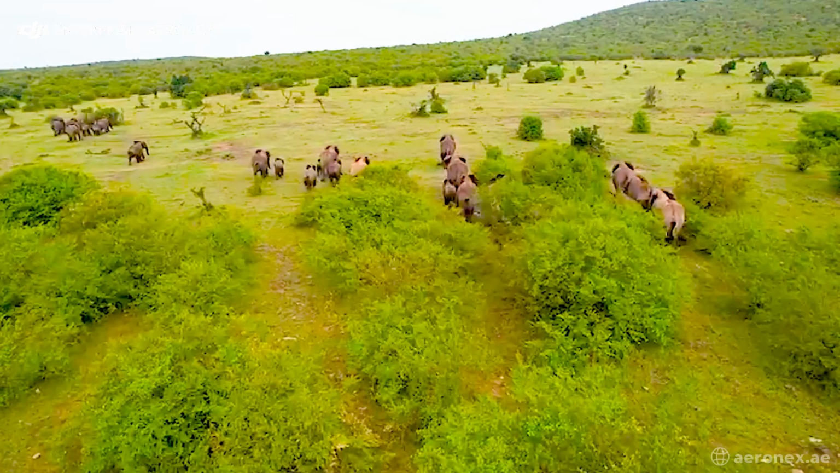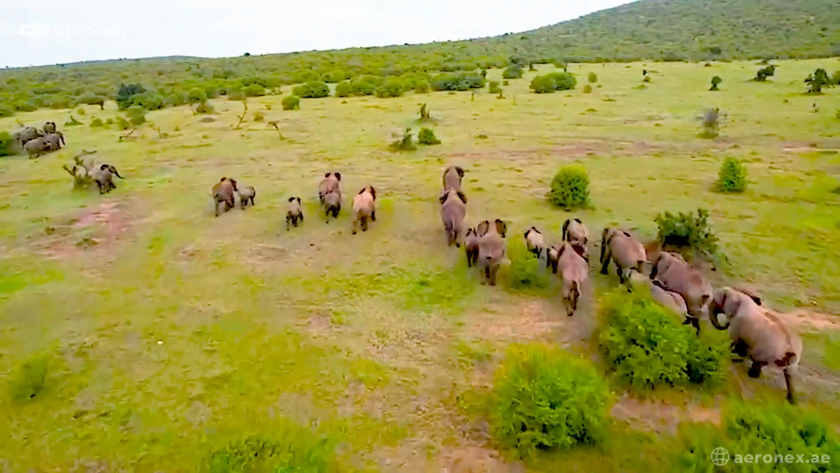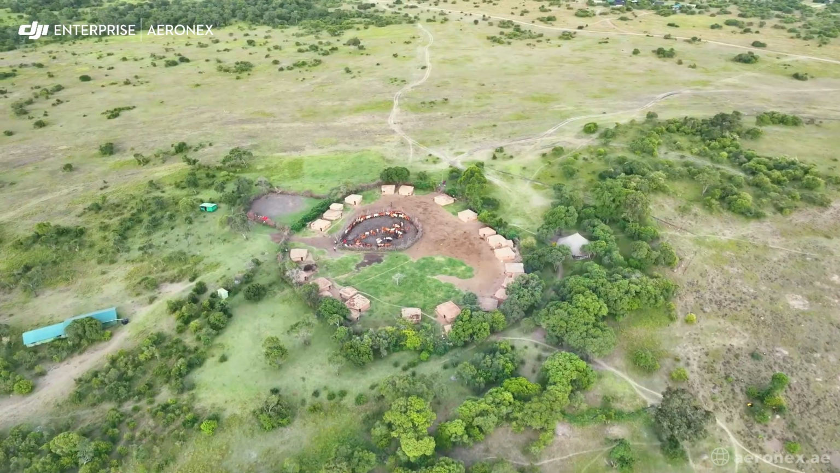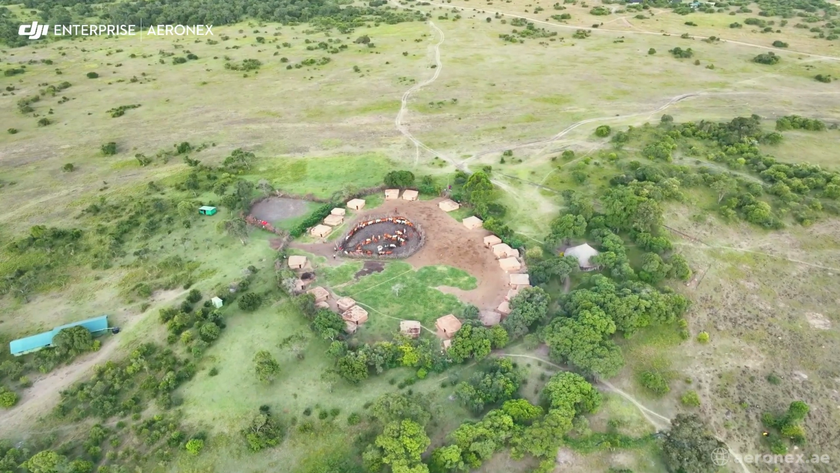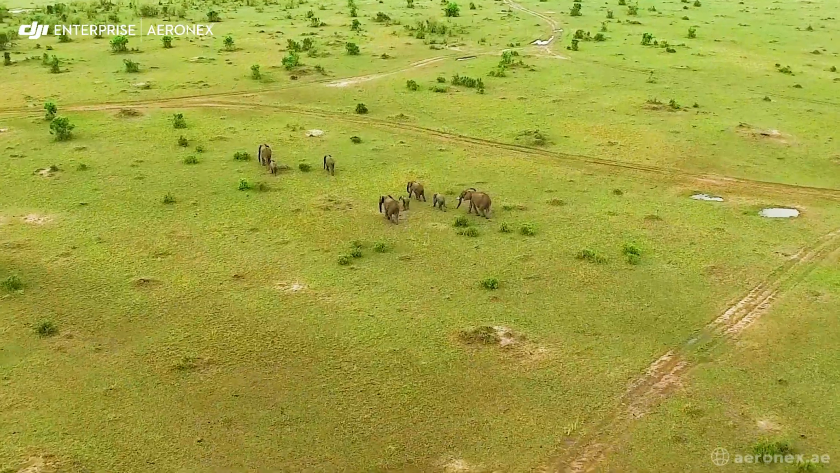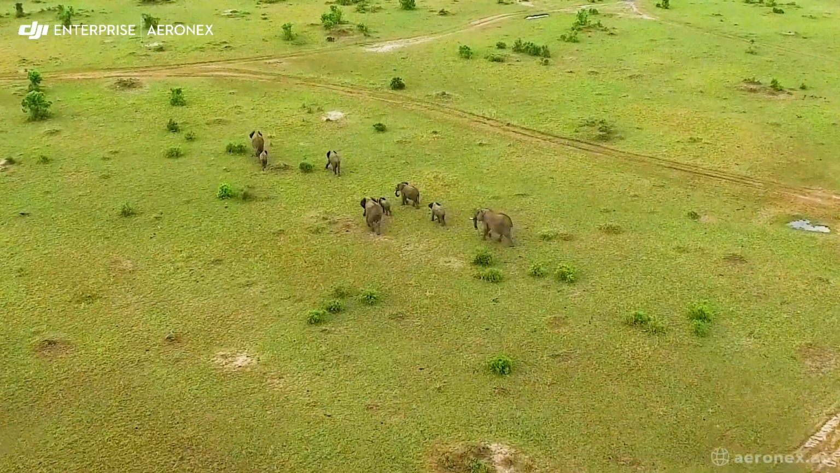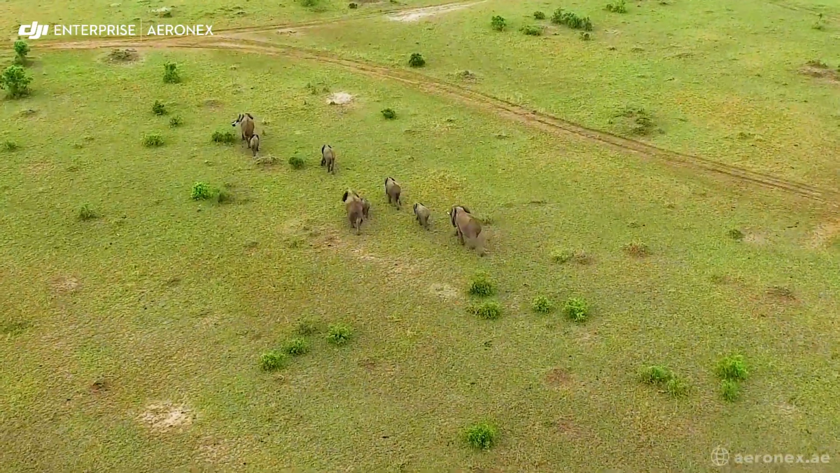As villages and farms expand, elephants searching for food often stray into human-inhabited areas. This leads to crop destruction, property damage, and in some cases, dangerous encounters. The challenge: how do we protect communities while also preserving one of Africa's most iconic species?